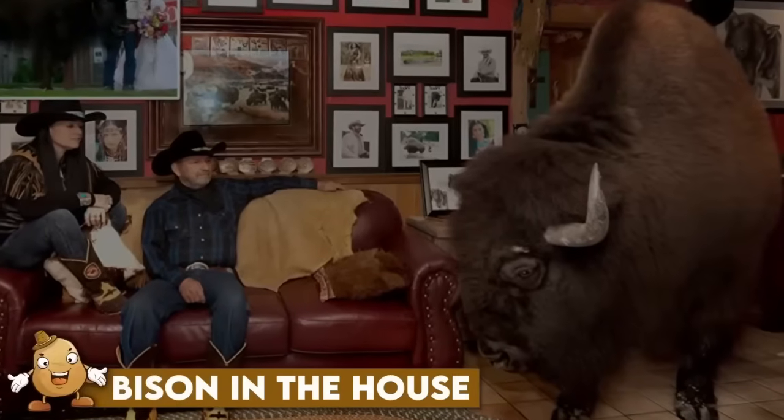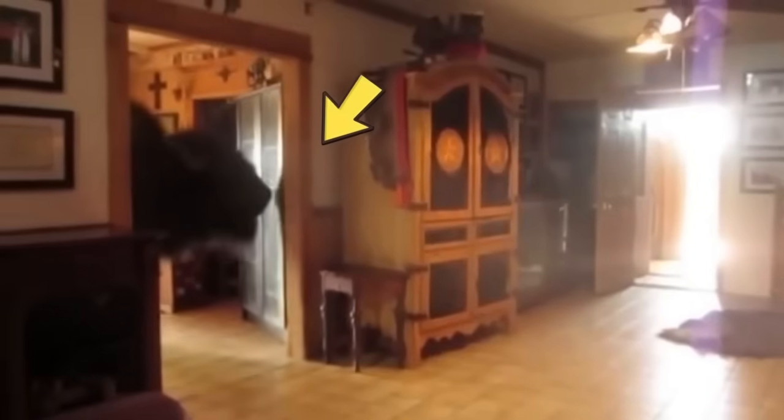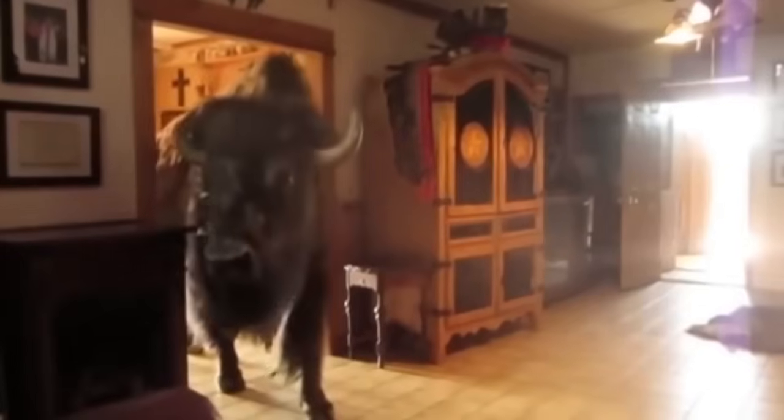Bison in the house. Imagine you're chilling in your house and suddenly a massive bison comes in. Without knocking, without asking, and coming straight towards you. I don't know about you, but I will be stuck at the exact point I would be sitting on. But luckily for this family, it was their pet bison, and it just came in to say hello to them. And of course, pee in their living room too.